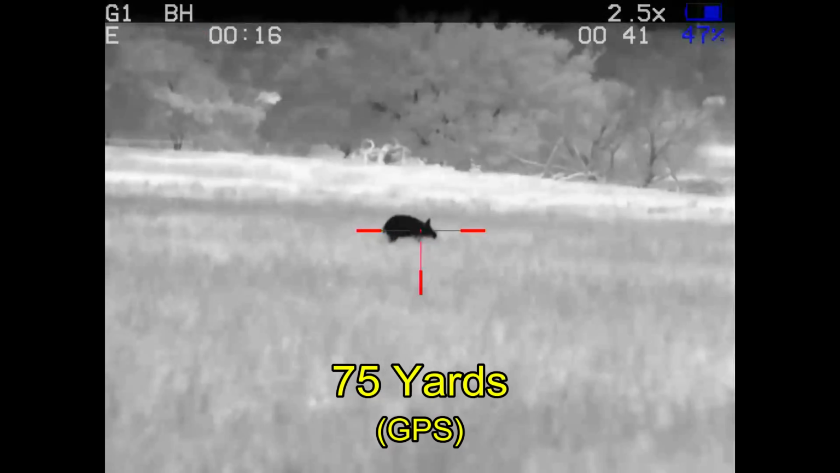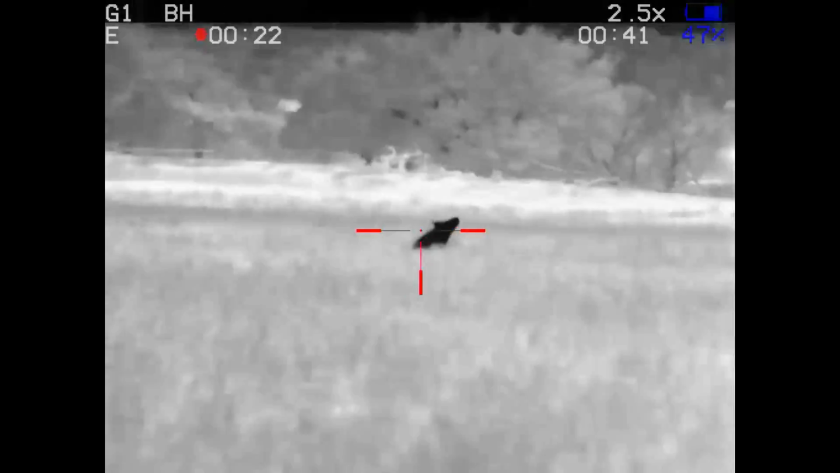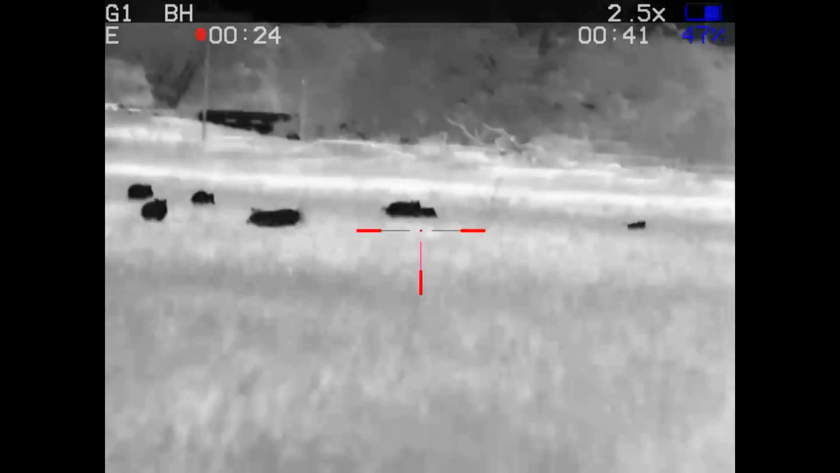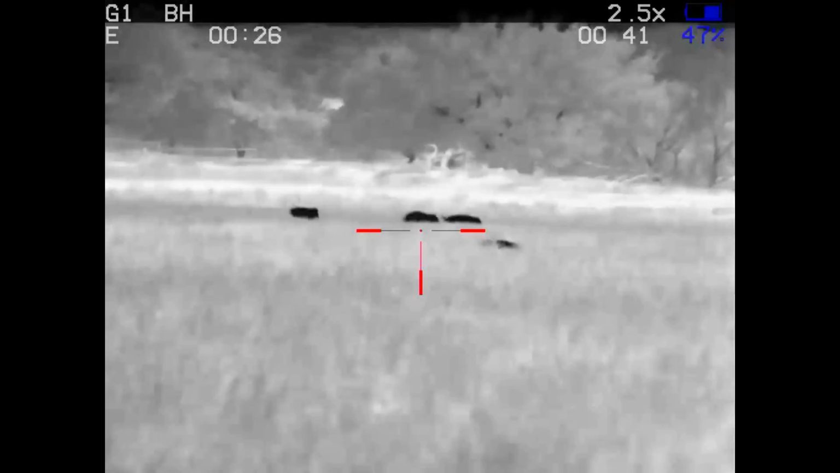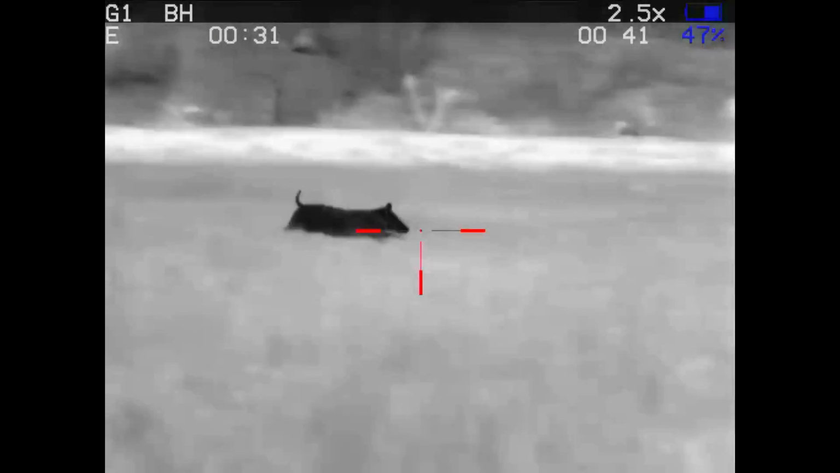Usually when I shoot at hogs in this field, they run to the far right hand corner from where I am, so I'm starting on the right side with this hog. I look for the other hogs, they circle around. I have trouble at distance. So I see this runner coming up close and I swing on it.